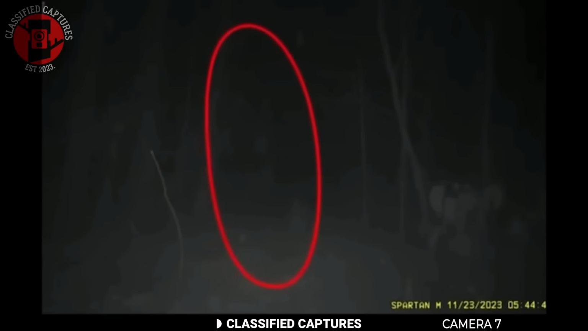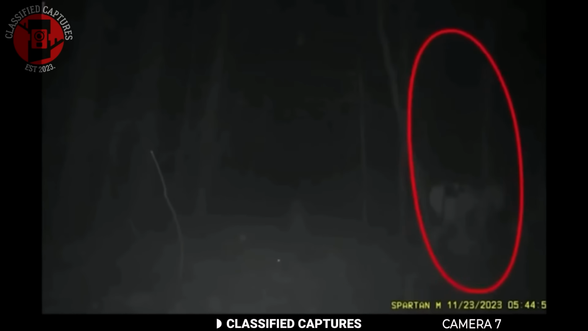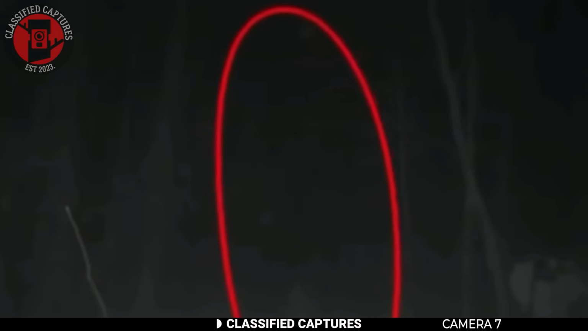A man retrieved this footage from his trail camera, and what he found was enough to send chills down anyone's spine. The clip shows a transparent, almost humanoid figure gliding past. Its outline is faint, but unmistakably shaped like a person. At first glance, anyone might dismiss it as fog or a video glitch, but this isn't just any location. The camera had been set up near an abandoned mining site with a grim history.